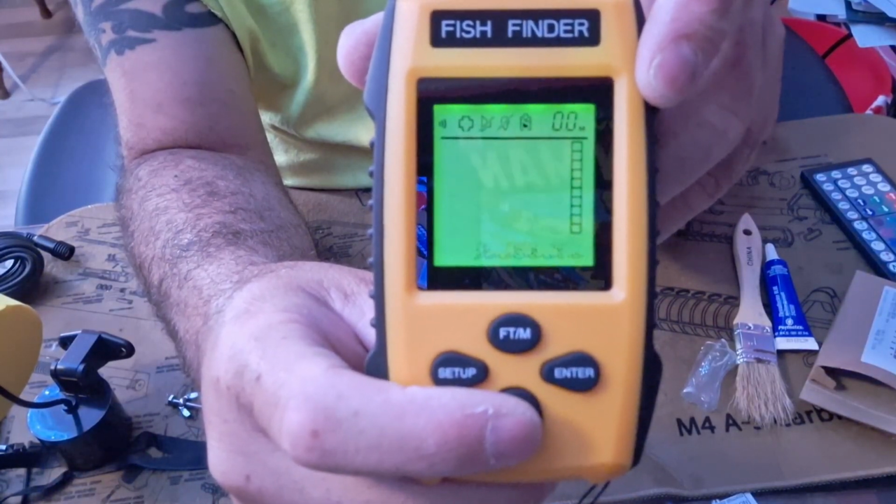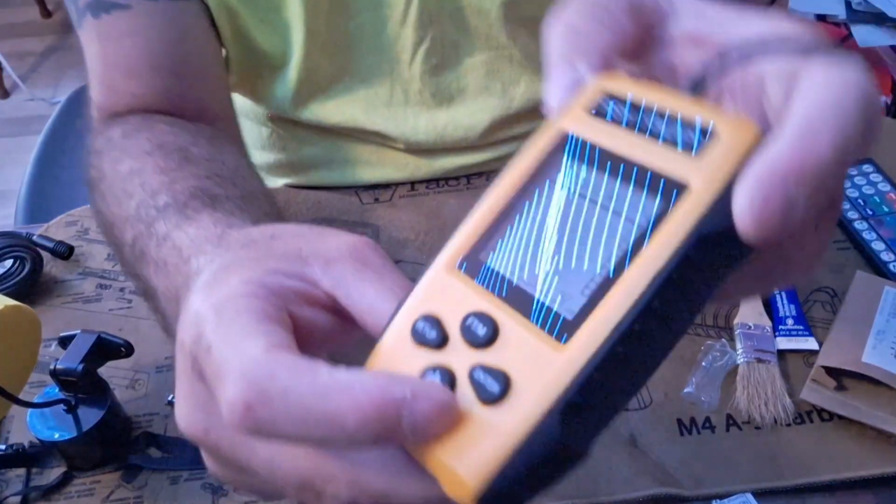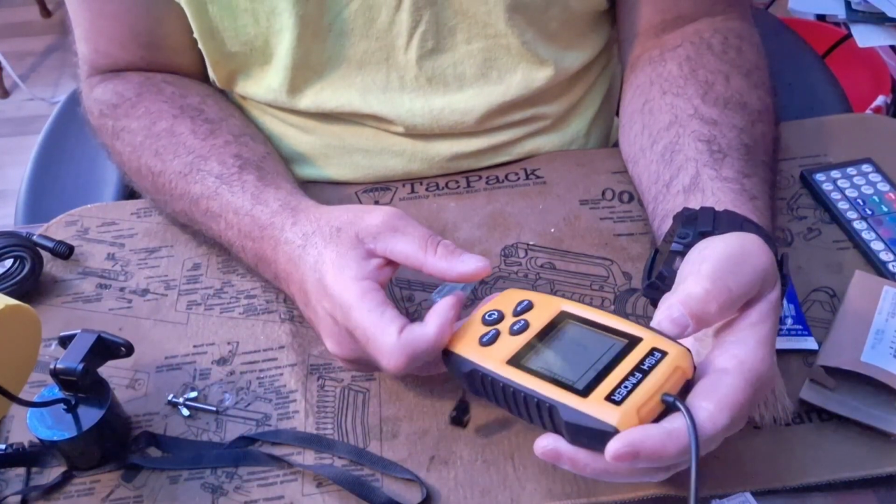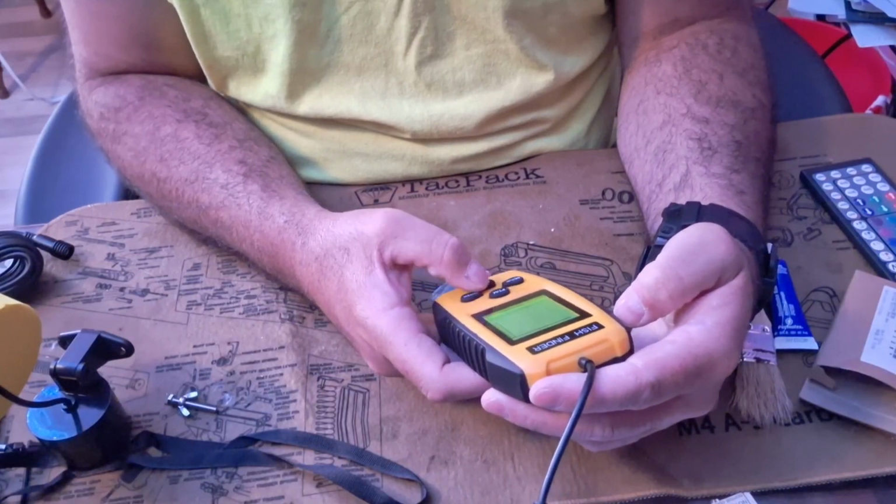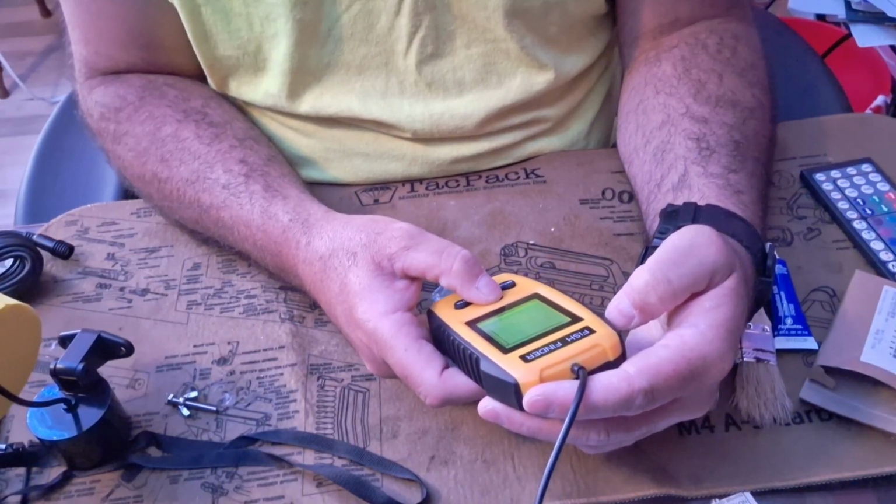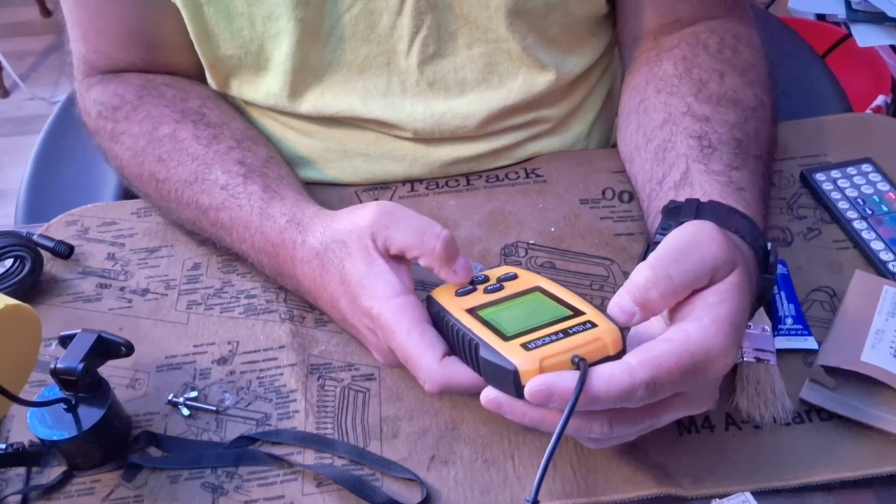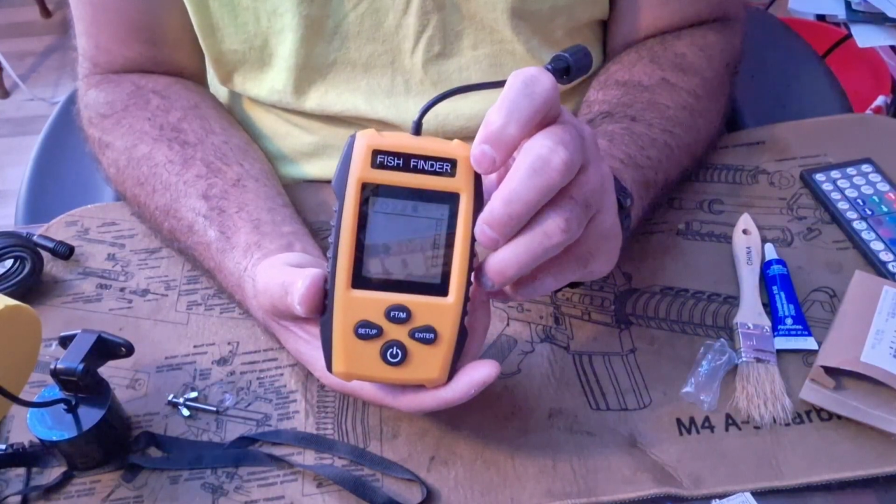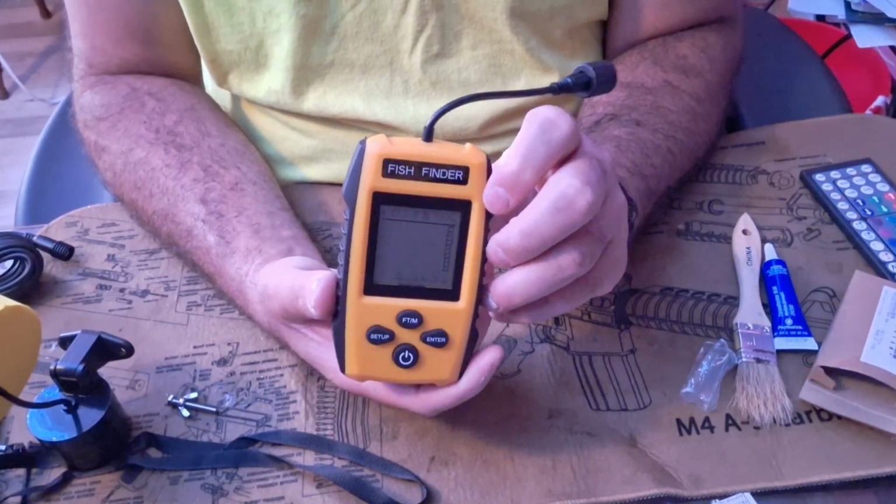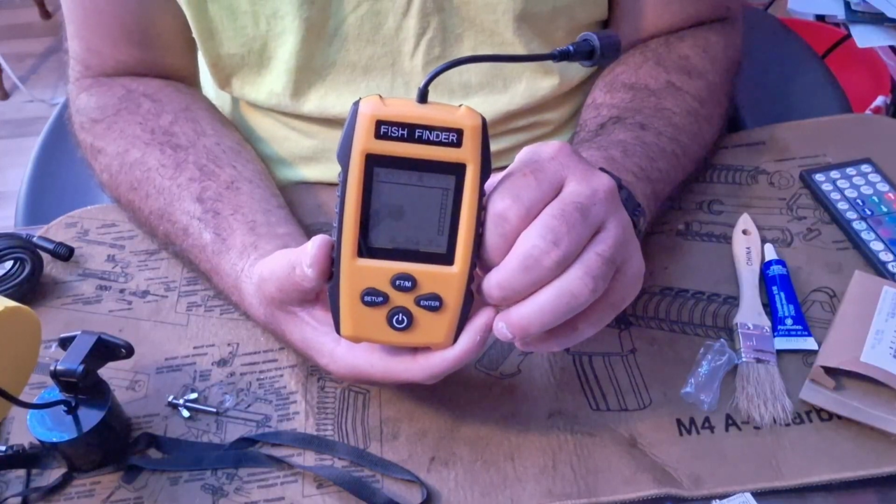Oh, that's nice. Green. Nice little beep. It shows feet to meters. I'm in meters right now. I don't know. It comes on. Let's take it out to the murky, horrible, disgusting swimming pool and test it out.